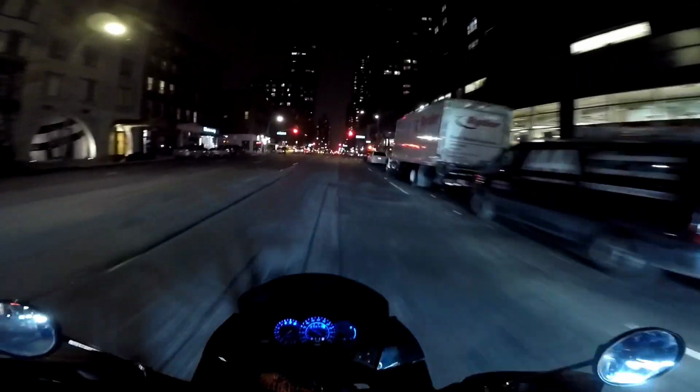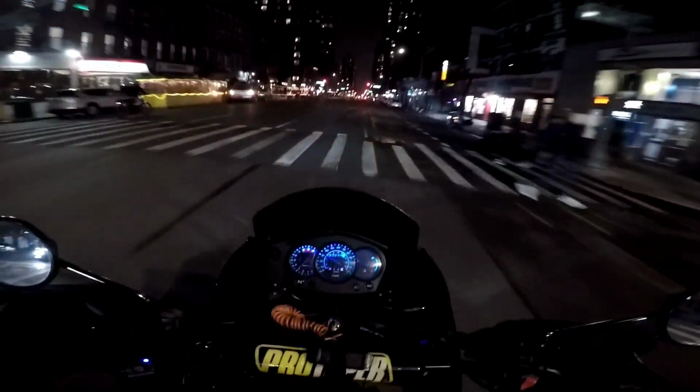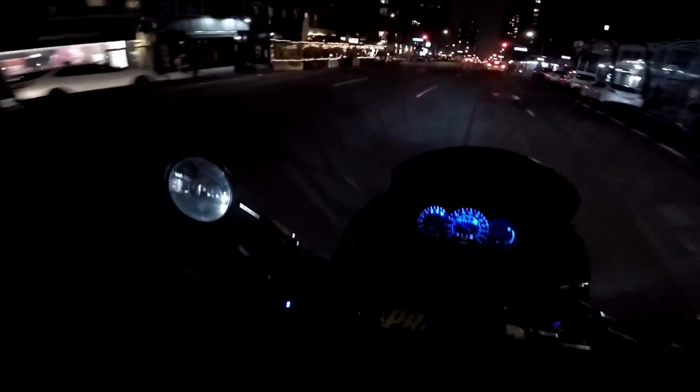Normally on a bike you get a little warning with the oil light, and that was the end of that bike.